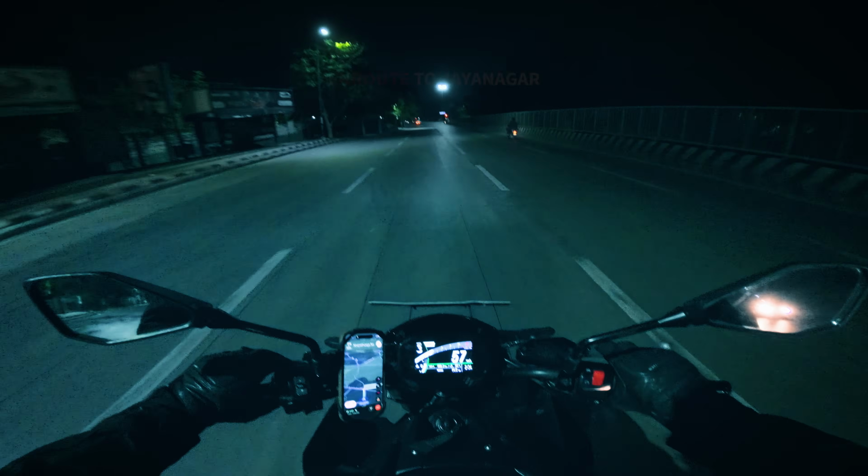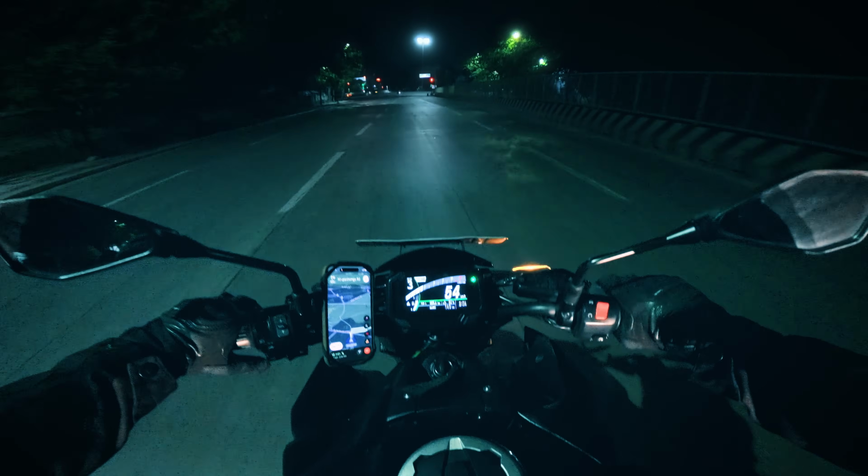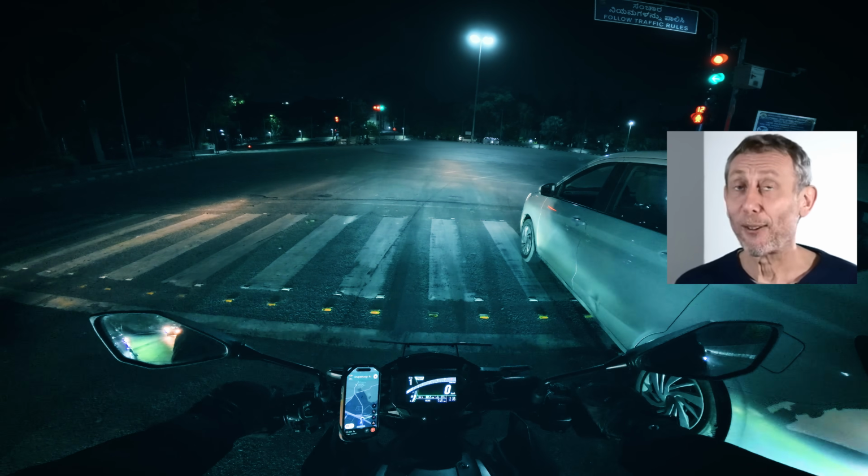Look at it, all the road for yourself. Oh man, what a day. I think Bangalore is one of the prettiest places at night. I'm so sorry to say this.